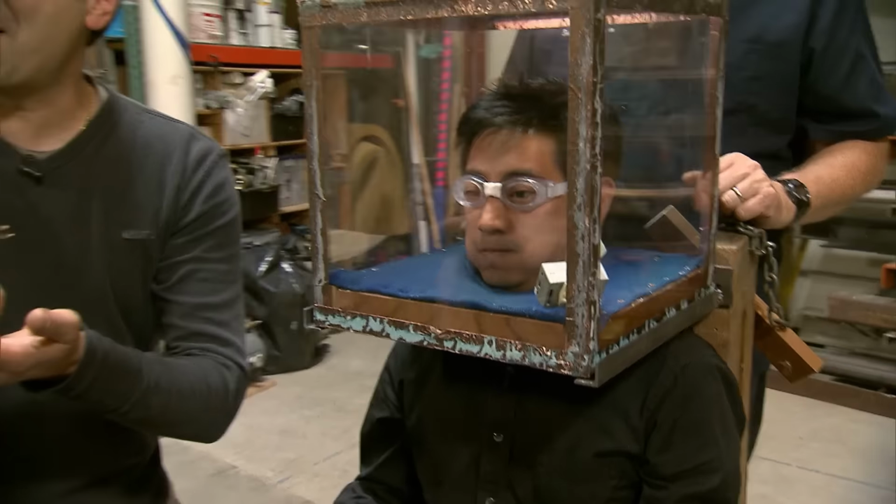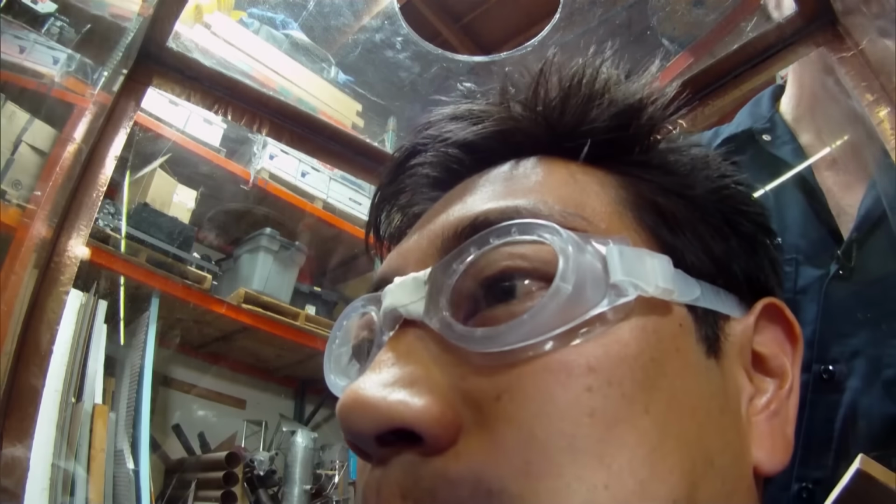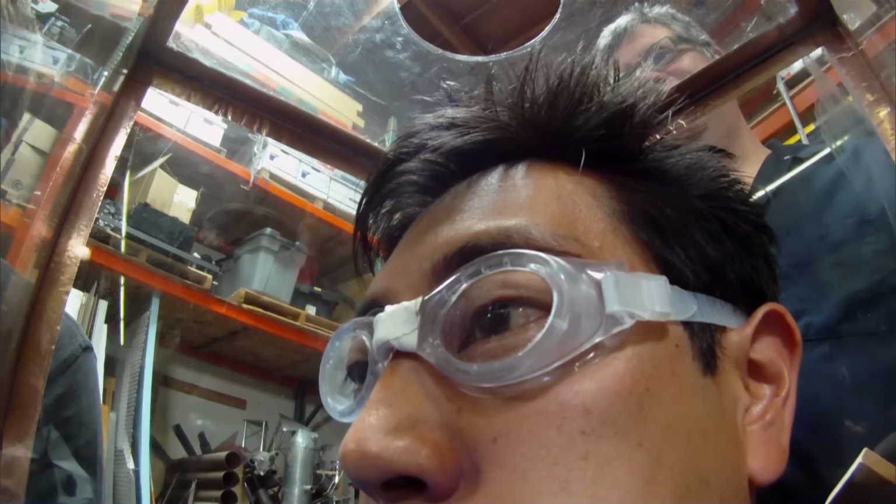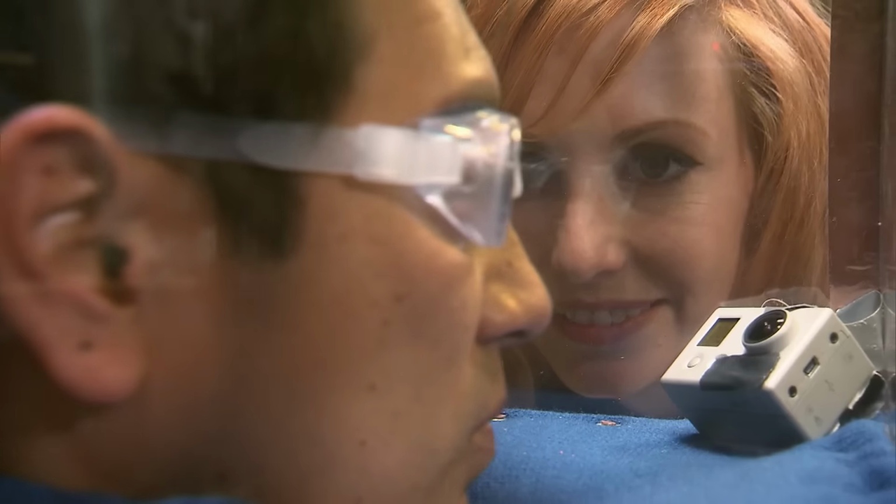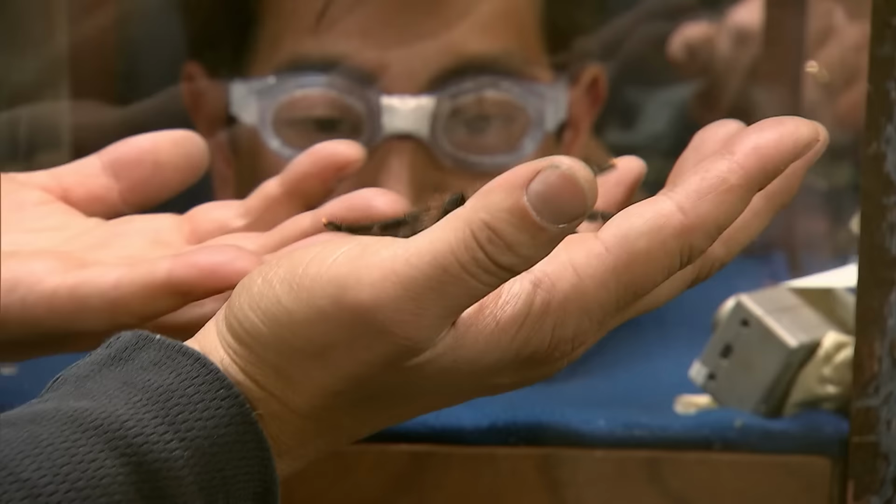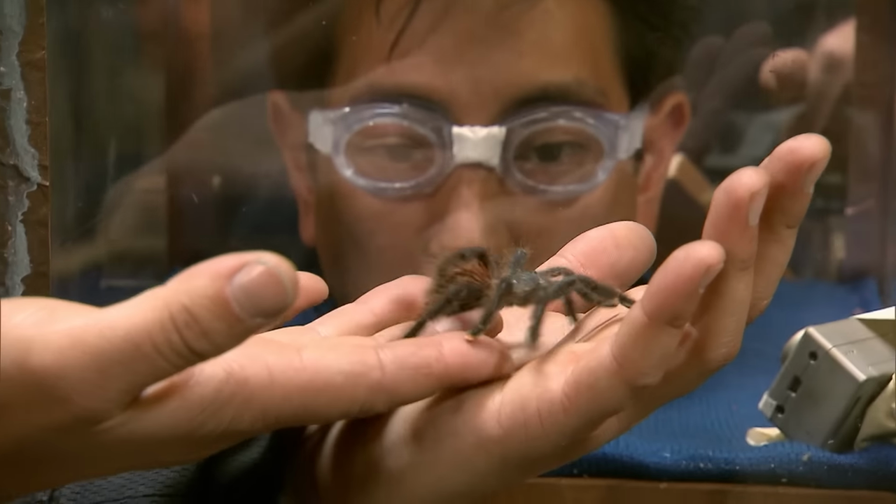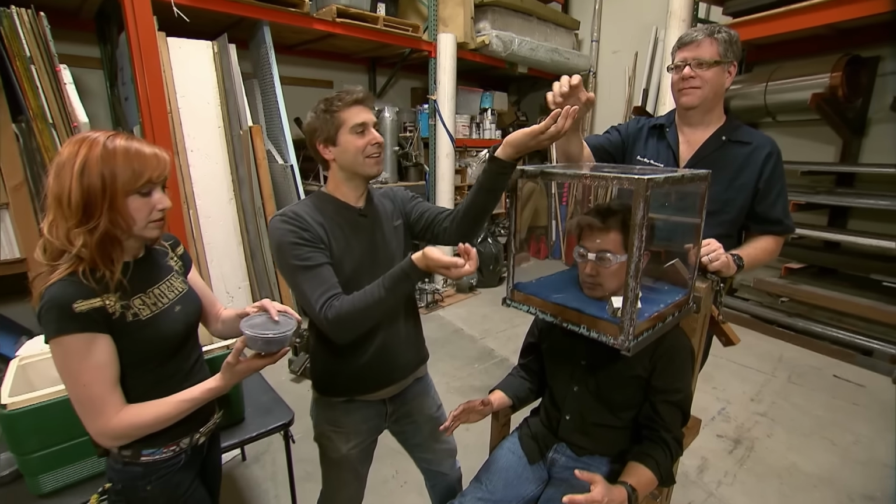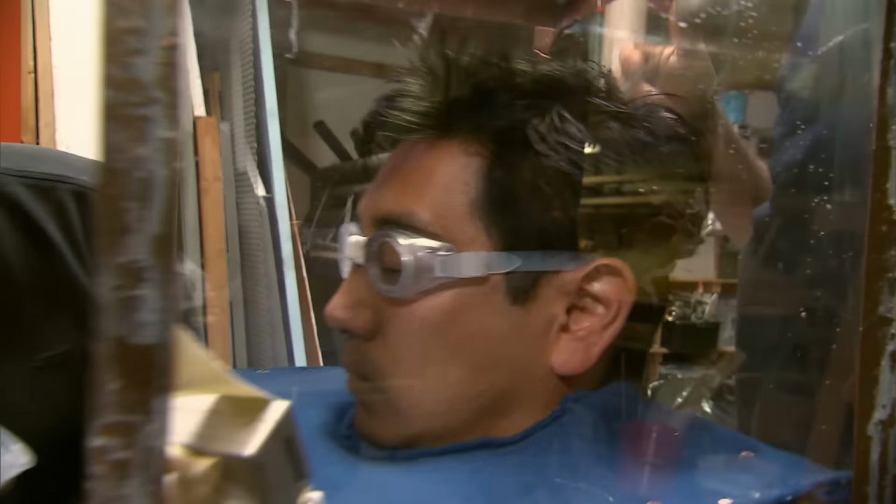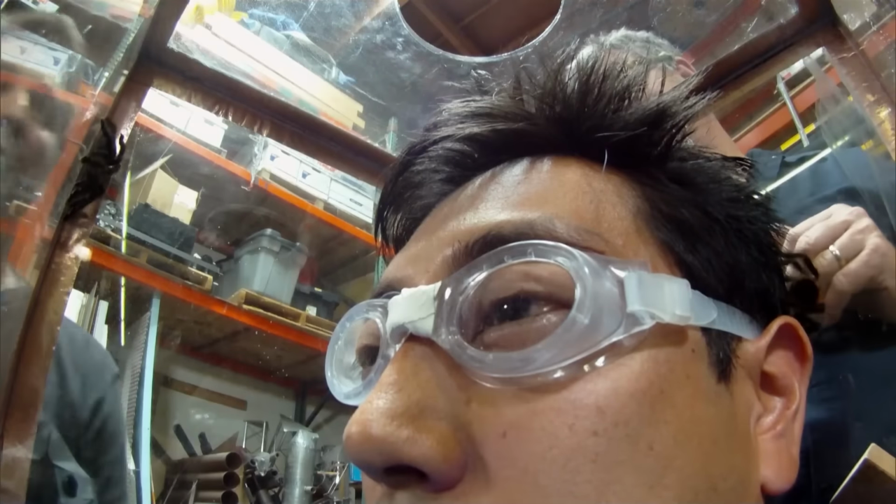As for the test parameters, Grant can call a halt to proceedings whenever he wants. The EMTs are on standby. Heart rate just jumped to 139. He has to keep his eyes open, and the test will last a maximum of 2 minutes, which starts now. You ready? Here we go. Whoa! Keep your eyes open. Look at that dark one. Woo!